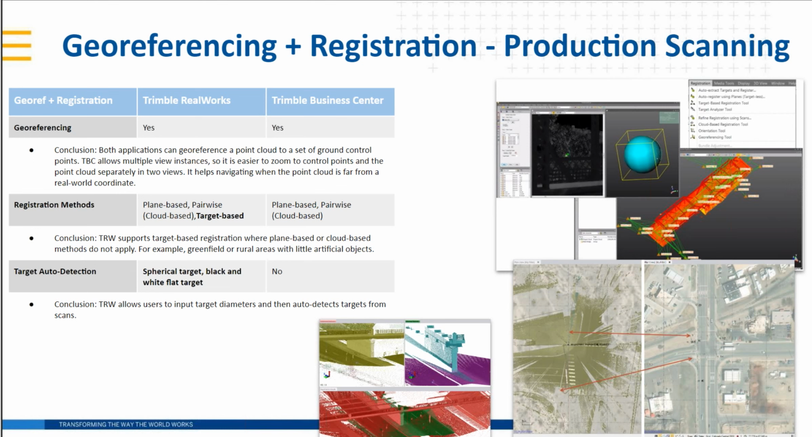The registration methods. This is where Trimble RealWorks really shines. Really robust set of tools, both target-based and non-target based, so plane-based or pairwise, point cloud to cloud, point to point, however you want to call that. With RealWorks, the debate over targets versus no targets is still thriving.